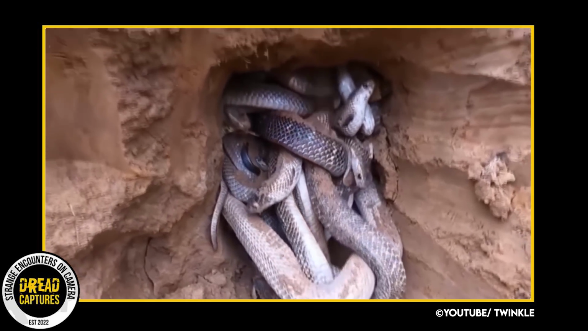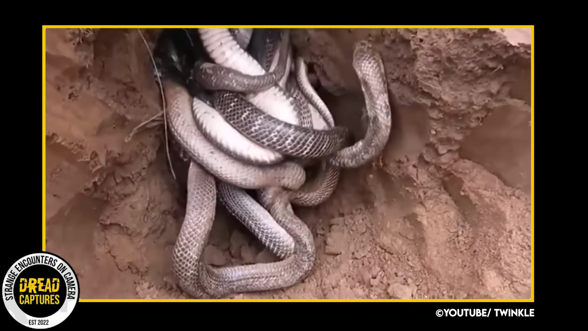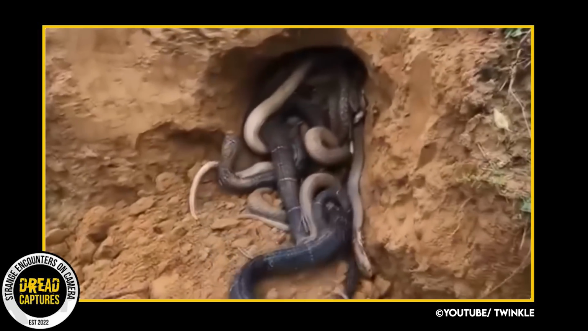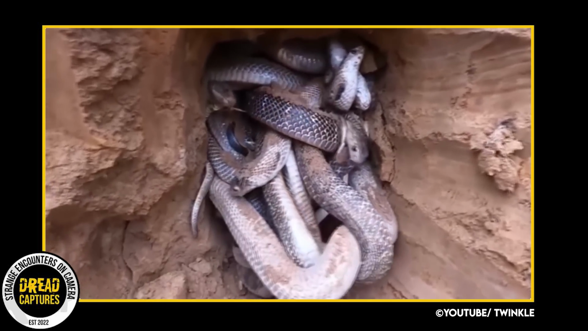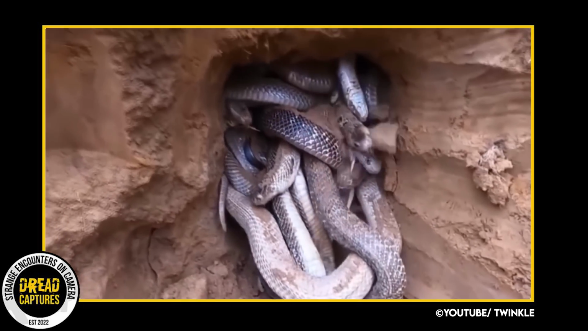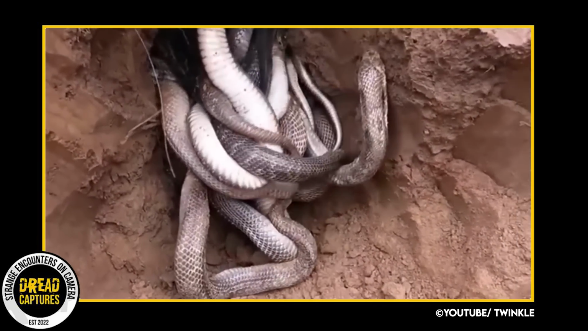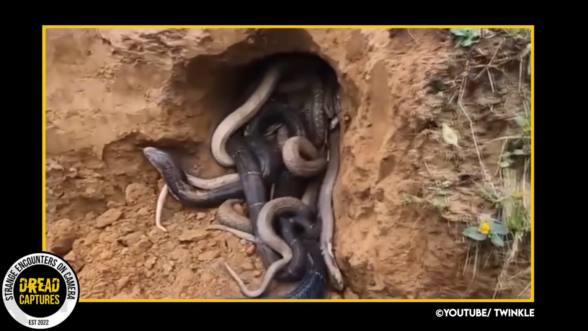To find this underground nest, the snake hunter would need to look for signs such as snake tracks, which can appear as subtle trails in the dust or soil, or even discarded snakeskin which snakes shed as they grow. Another cool tactic is to observe the behavior of other animals in the area, as some animals may act unusually if there's a predator, like a snake, nearby, or in this case, underneath them.